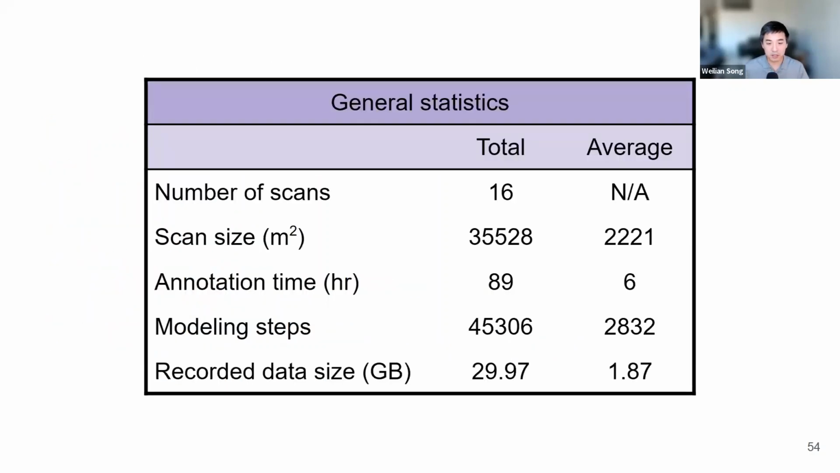Just want to show some statistics for our data set. I think what is important to know here is we have a total of 16 sites, averaging about 2,000 square meters each. On average, also about 6 hours of modeling, up to 9 or 10, and a total of 90 hours of annotation time. And we have all of the architecture steps there.